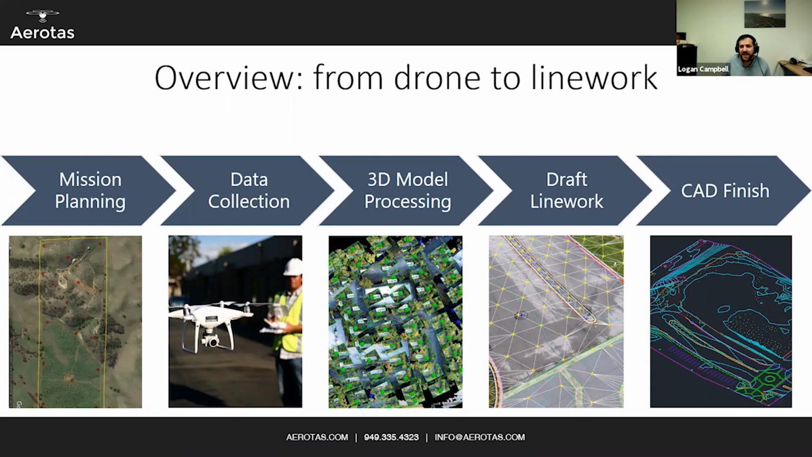And then you need to actually finish all of it in CAD. You need to integrate all of your non-aerial data. You need to integrate your ground shots, your boundaries, all of your right-of-ways and other data, or underground data, and put that in, format it for the client, and then sign, seal, and deliver. And that is what a typical workflow is going to look like.